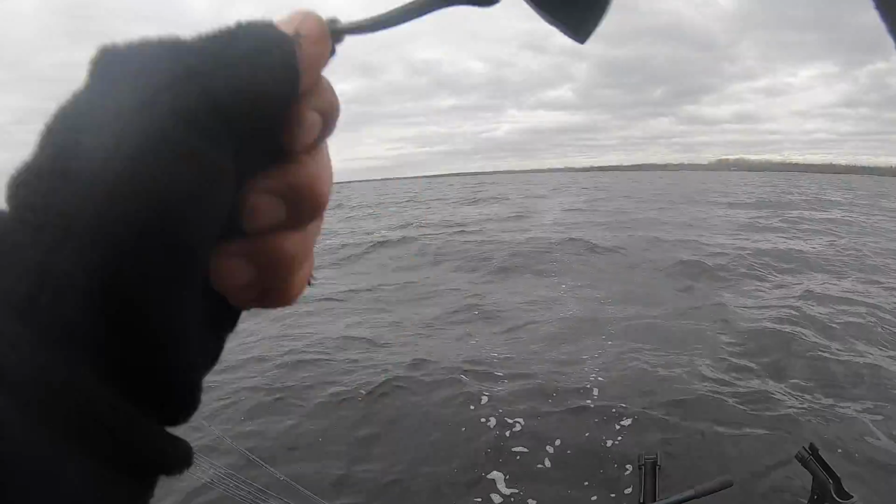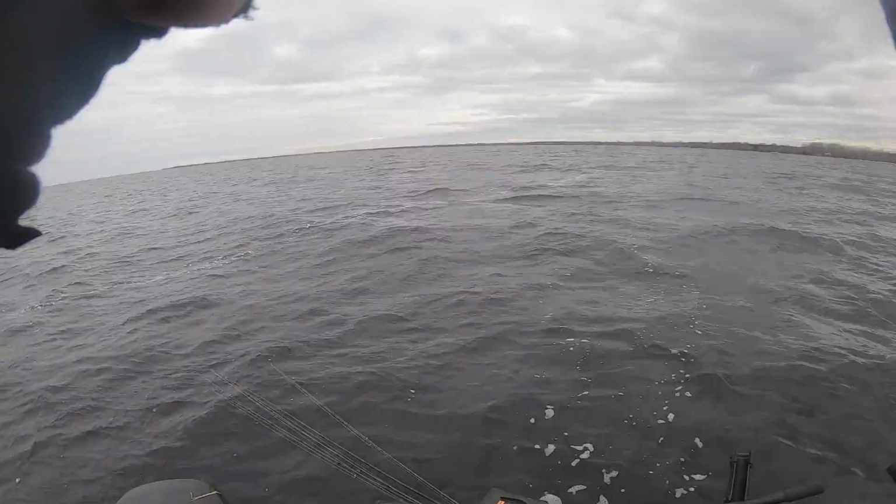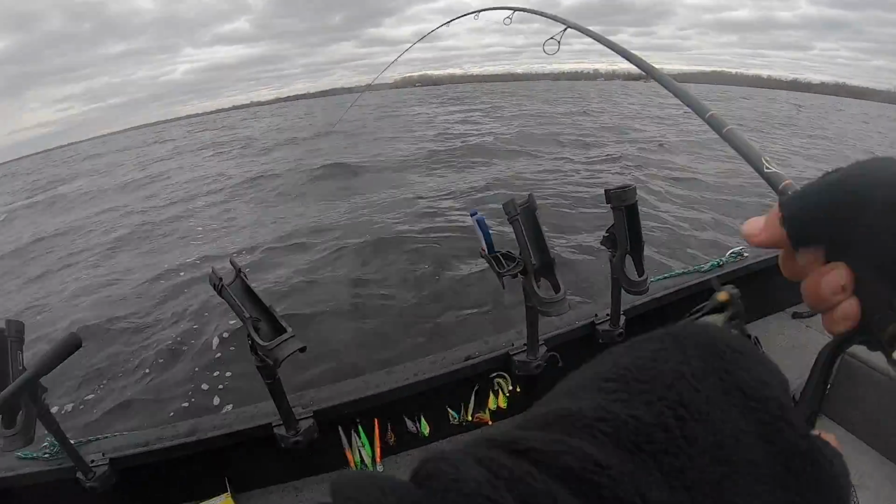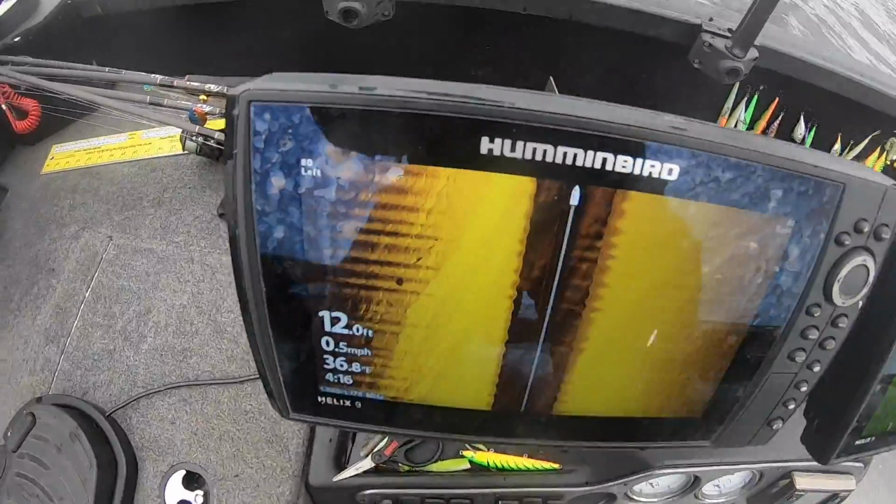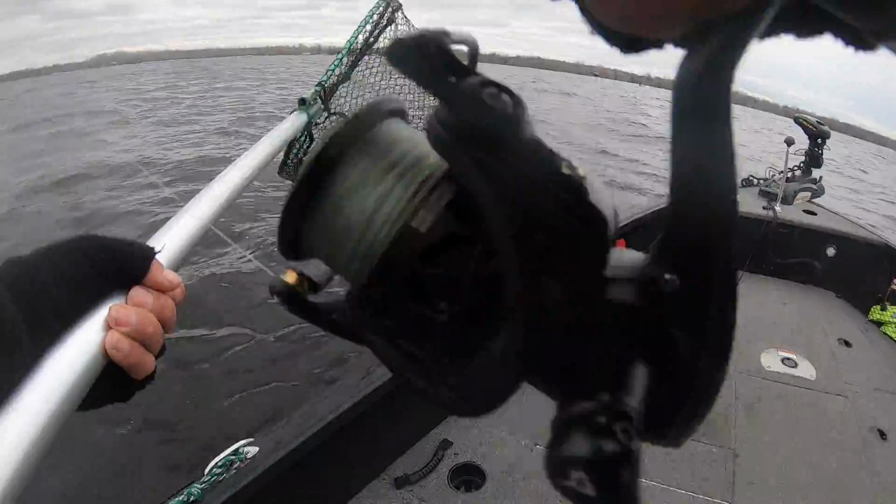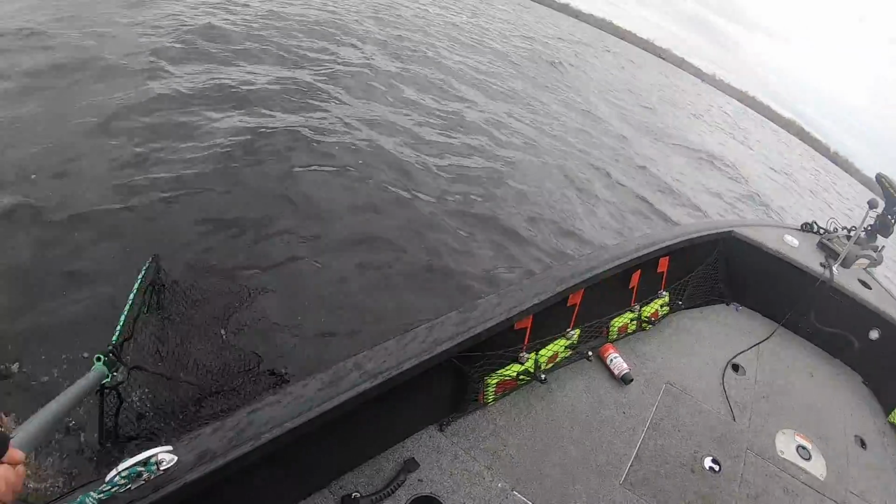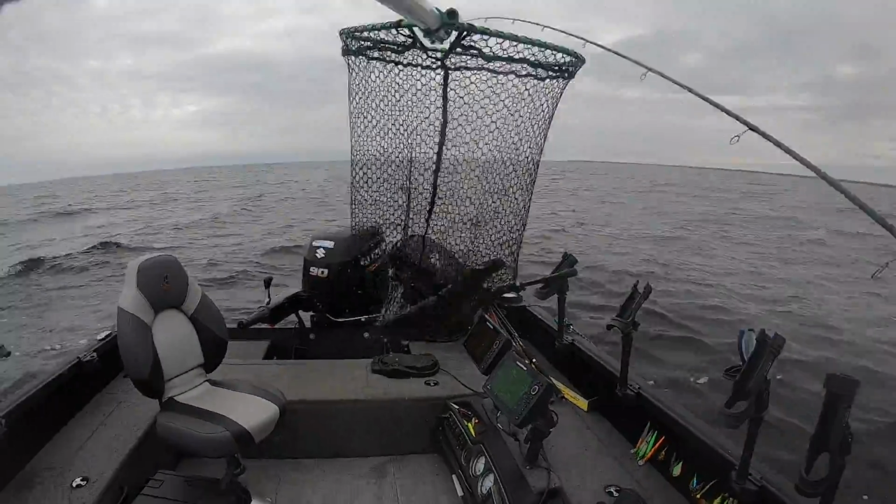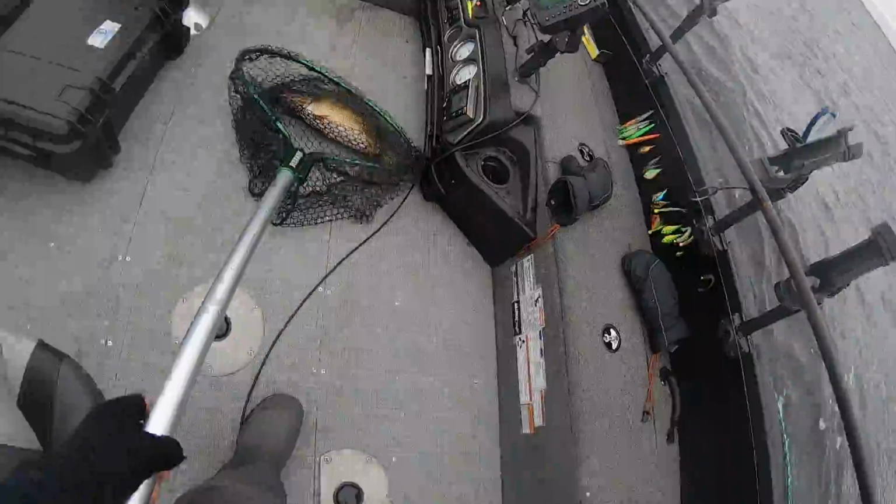Hooked up. Pretty decent one. Not a tank. You can actually see them all on side imaging right there. Pretty cool. I absolutely love the way this 7-1 Elliott rod folds up. It is the perfect rod for doing this.